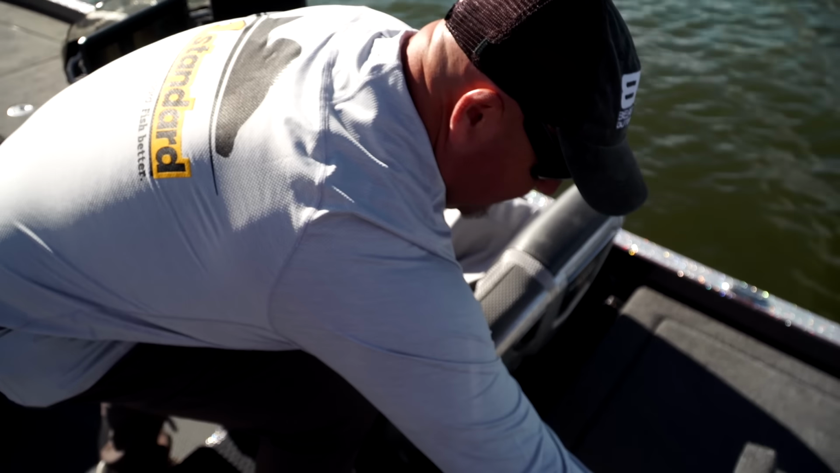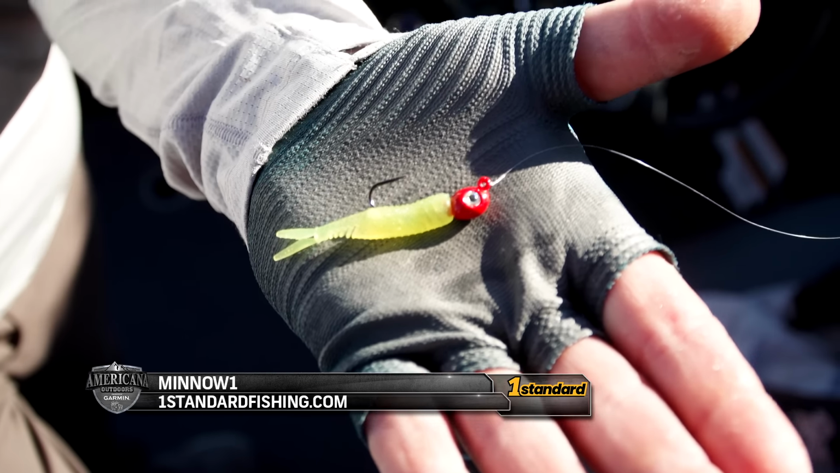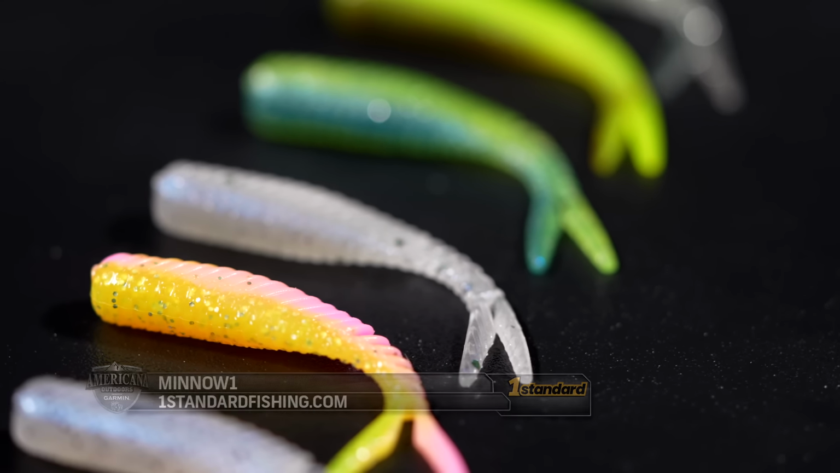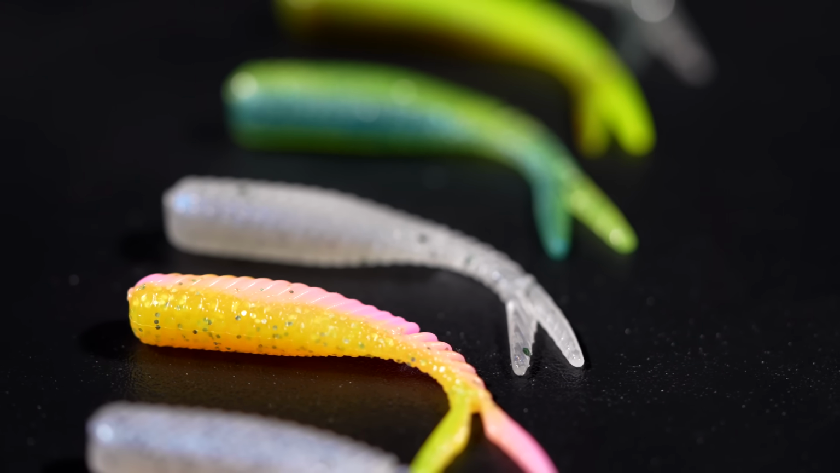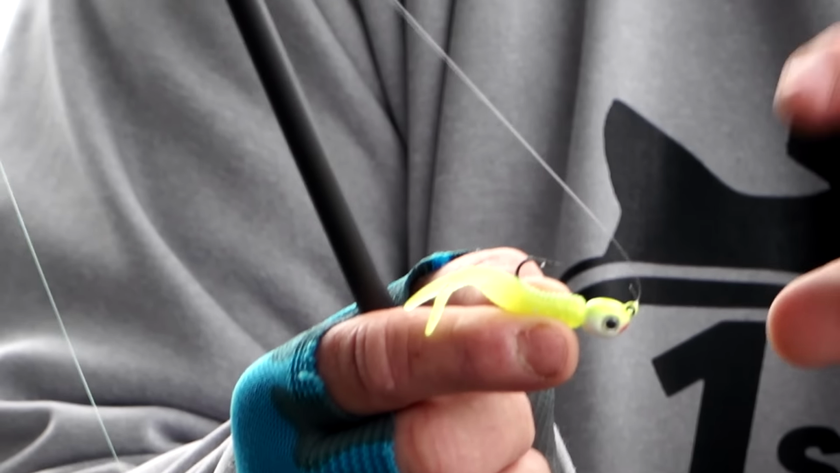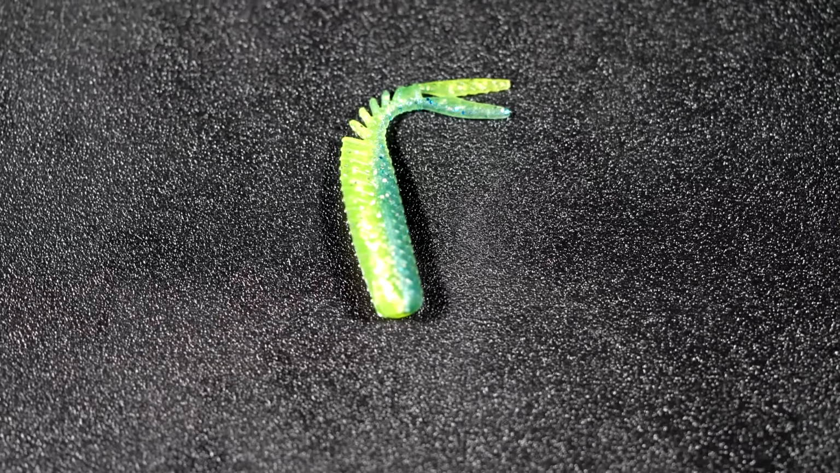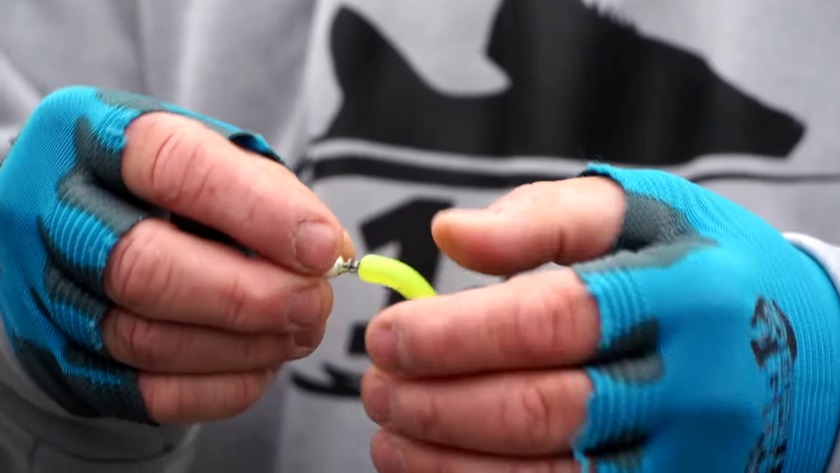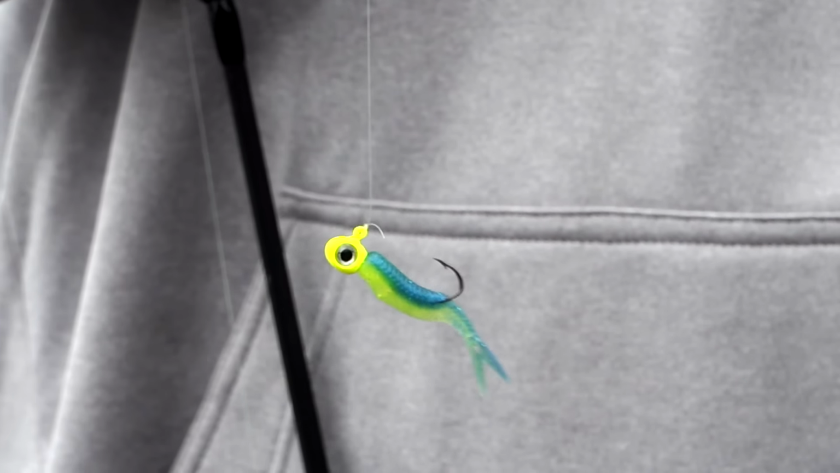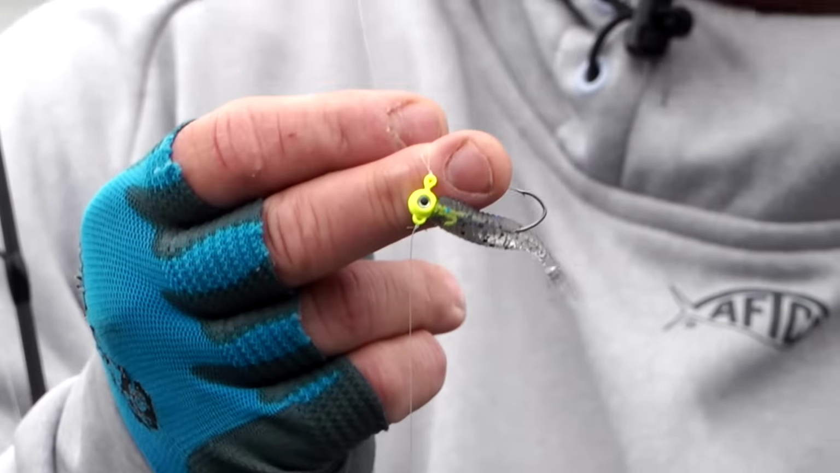You've met some great new jig heads today, but the bait that goes on them is equally important. The new Minnow 1 from 1Standard is the ultimate minnow bait to go along with these jig heads. The Minnow 1 features a realistic minnow profile with fish scale patterns on the body, a straight nose, and a round body for easy rigging on any jig head design. It also has a vertical tail for a realistic bait fish profile, which is very rare in today's soft baits.